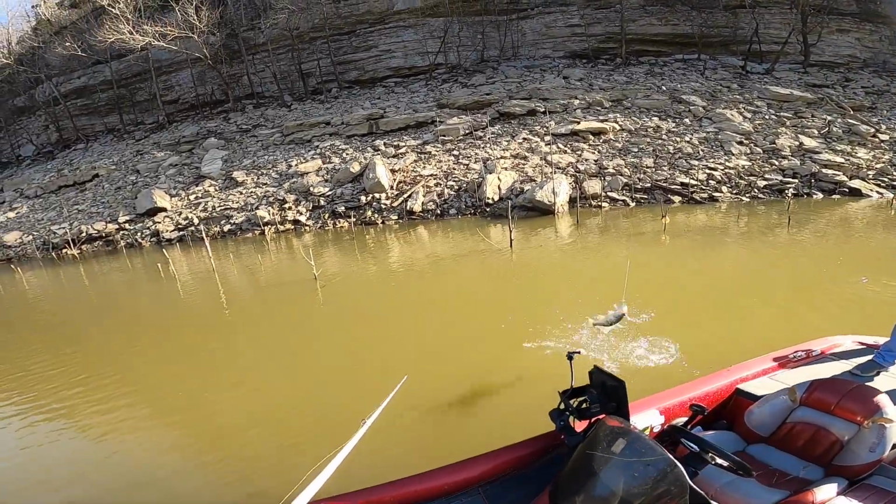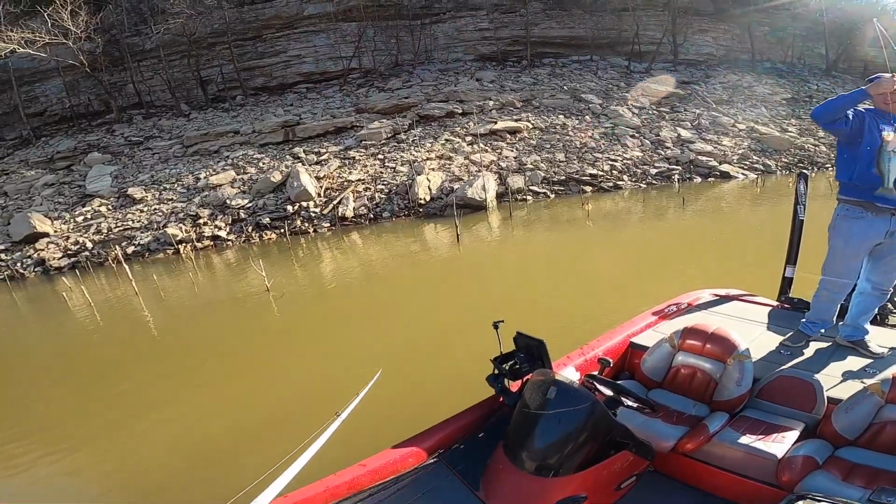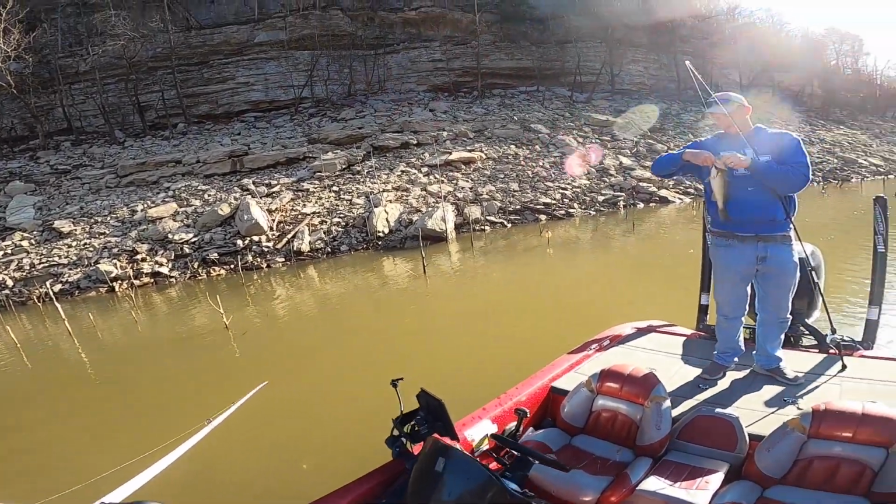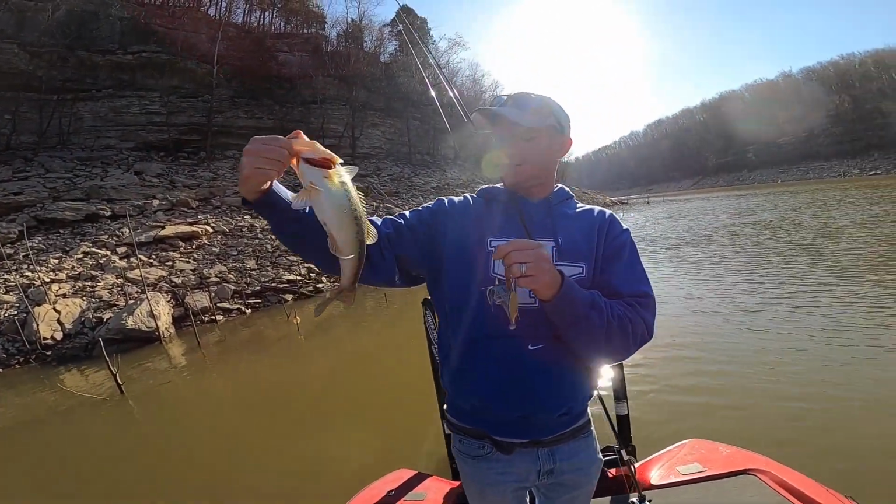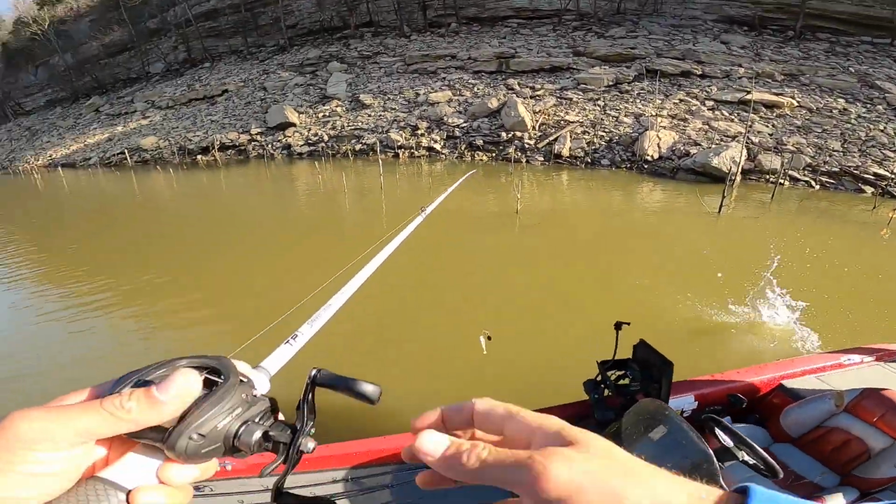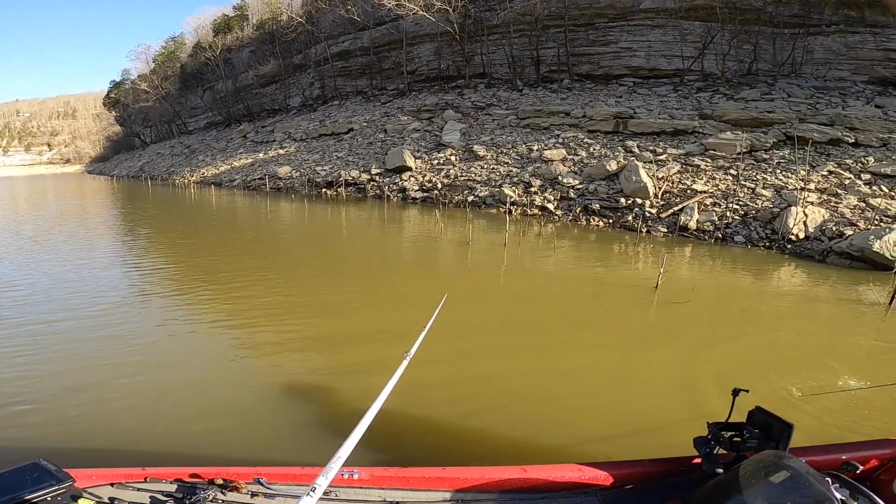Nice. Spinnerbait. Oh, I just got hit too. He missed it. That's a decent one. He'd probably keep. Close. Yeah, he's long. Close. Probably real close. Nice. Spinnerbait.